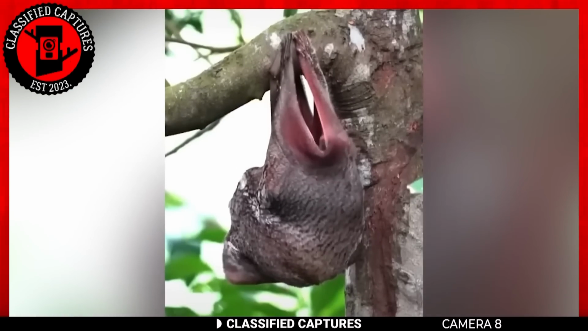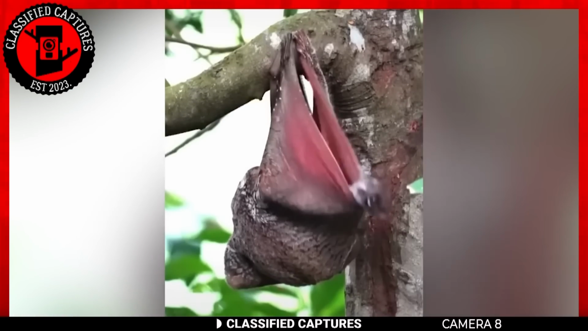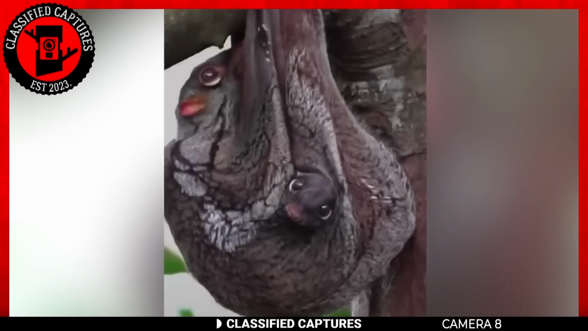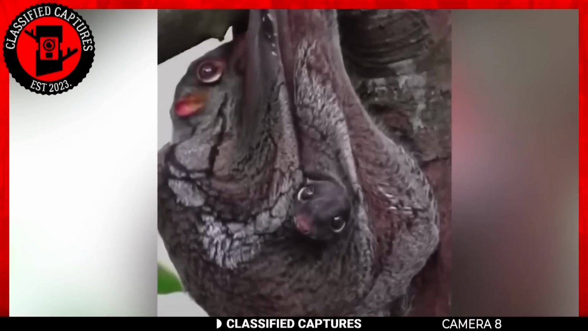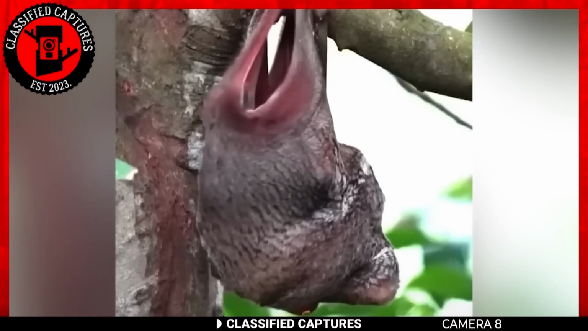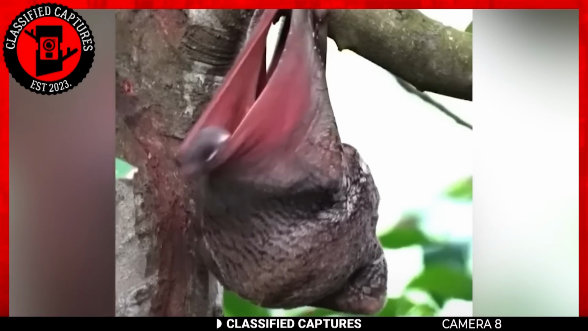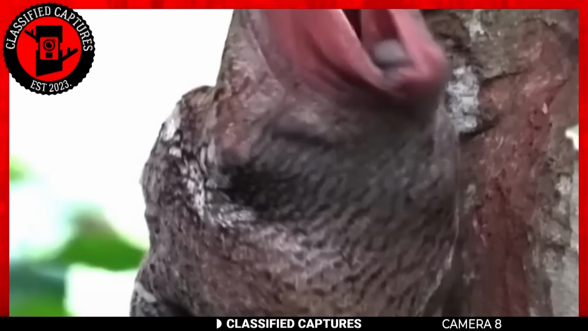I know I've already used the word today, but this next footage is the actual definition of the word. Just have a look. What we have here is an utterly bizarre sight, a peculiar object dangling from a forest branch. It resembles a skin-like pouch of sorts.